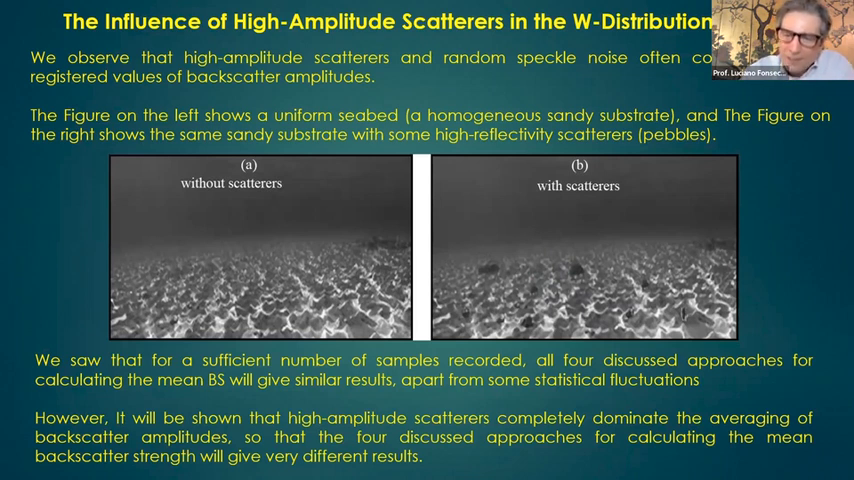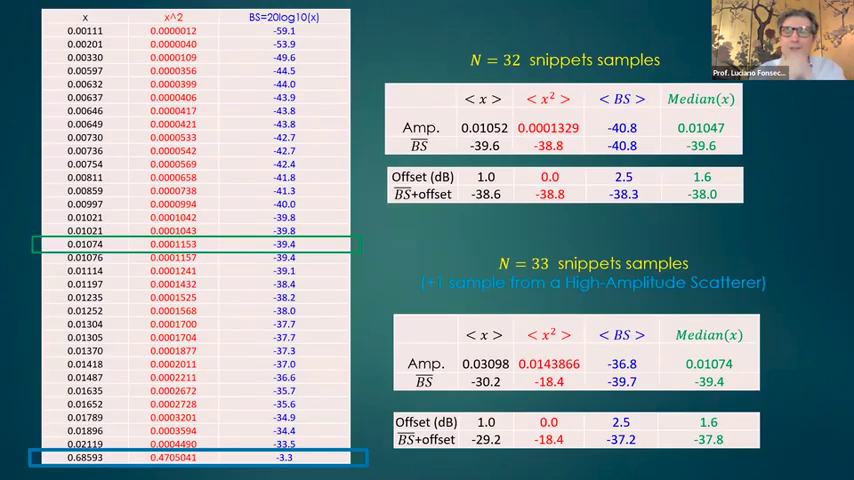You always find high amplitude scatters. We can talk about the percentage of high amplitude scatters. If you have 1%, it's a low percentage, but you have 3, 4, 5. So it's not an exception that I'm talking about. It's a rule.